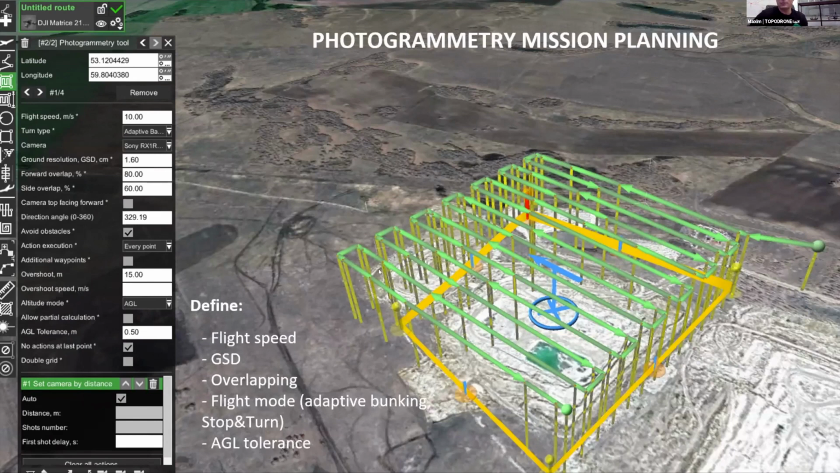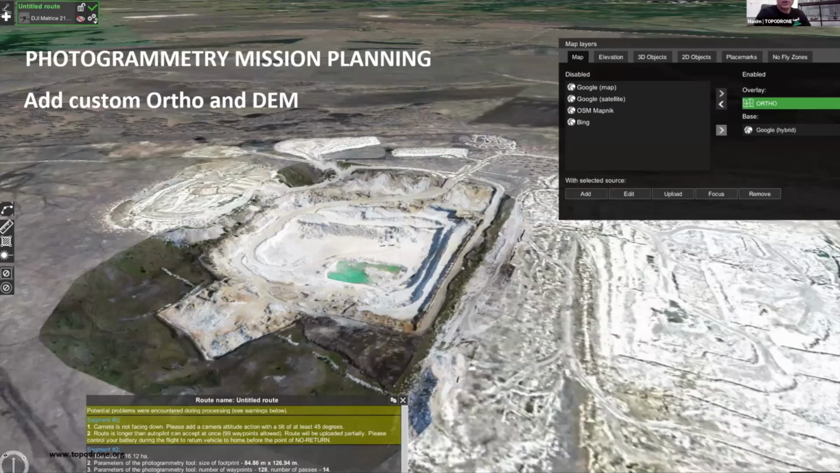But in reality, we have excavation here, and we have some earthworks. So in this case, I would suggest to fly at high altitude, for example, 200 meters altitude or higher, just to make a preliminary survey with photogrammetry and to generate a preliminary terrain model from photogrammetry. And after that, you can add this digital elevation model to UgCS. And if it is possible to create an orthophoto, it's better to create an orthophoto as well and add it to UgCS.